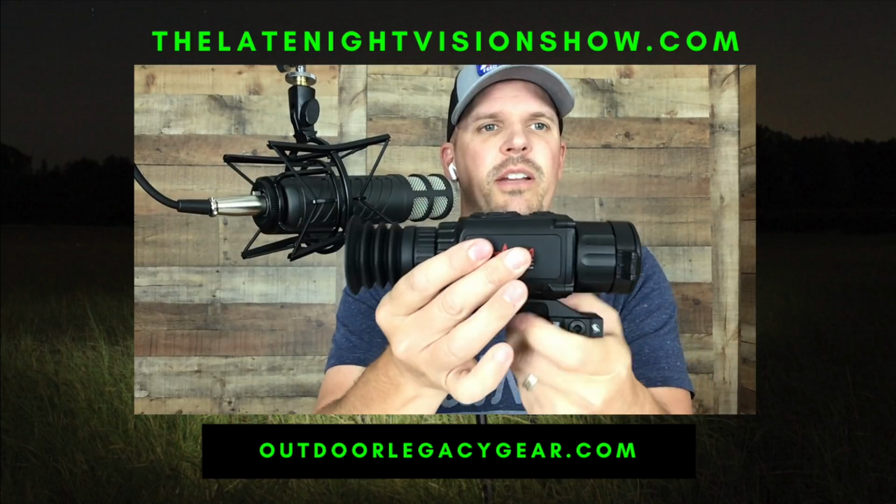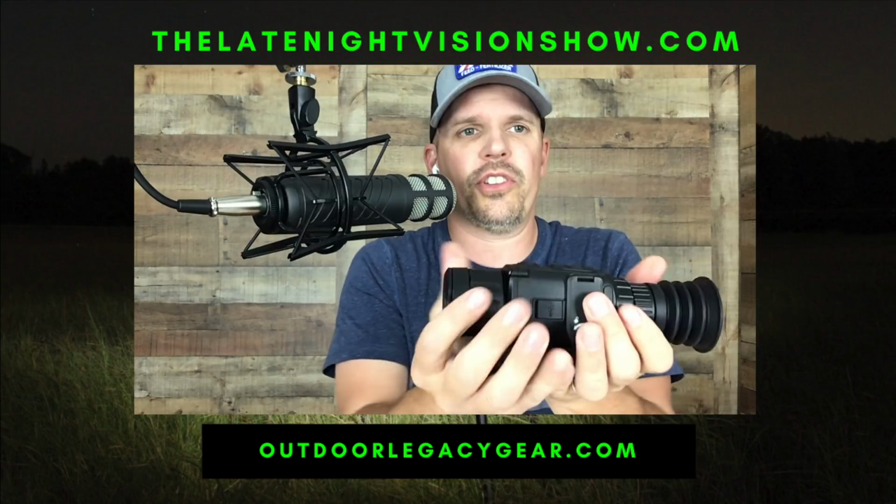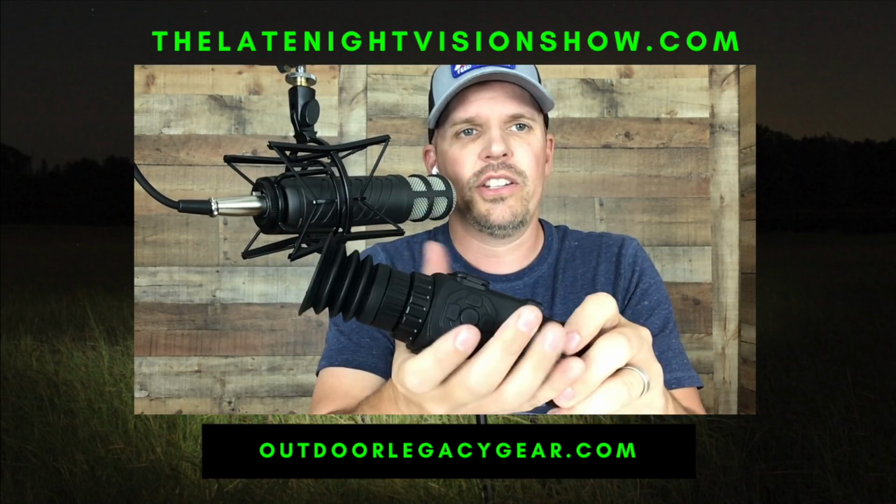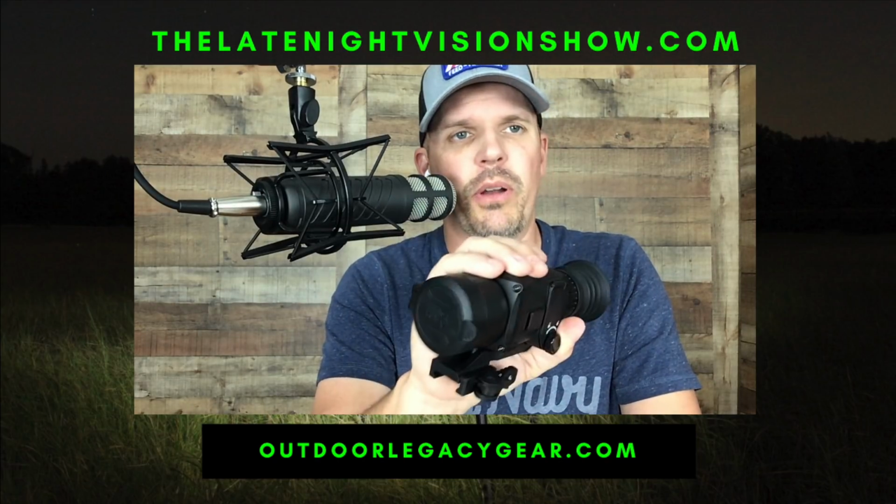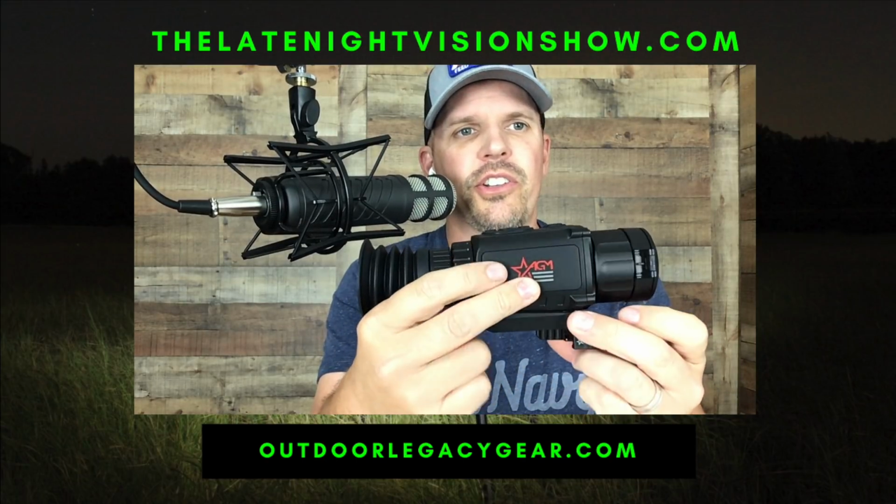Again, you can see, I'm going to try to hold this and make it as small as I can. You can see how small this unit is. I mean, it fits right here in the palm of my hand. If you wanted to take this off of your rifle and use the scope as a handheld, absolutely no reason you couldn't do that.